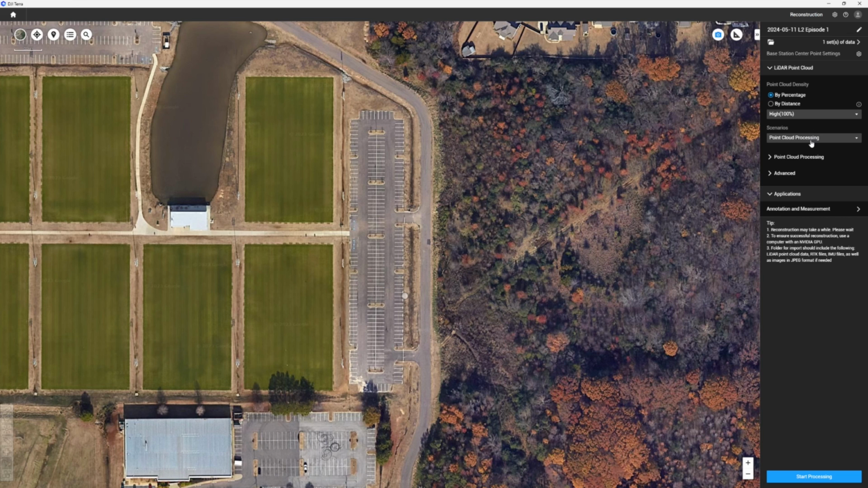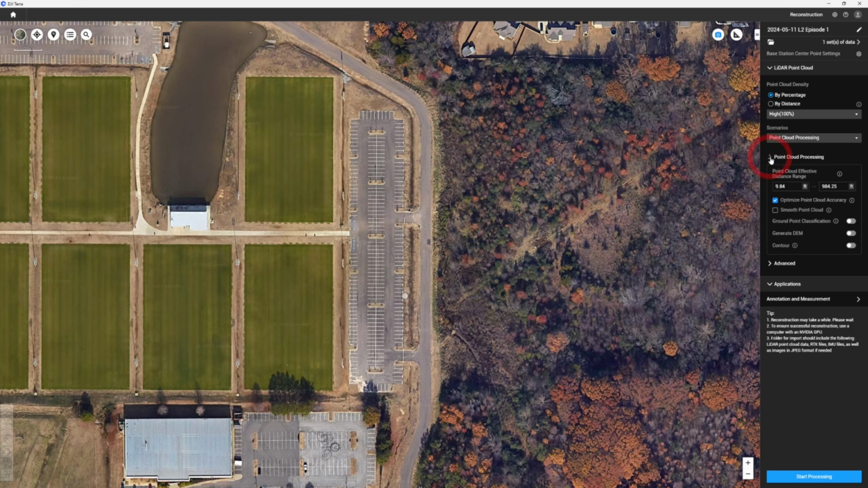So we're going to leave it at 100%. The only thing I'm going to do is leave this optimized point cloud turned on. No smoothing, no classification, dims, or contours to be generated. So that part right there is good.